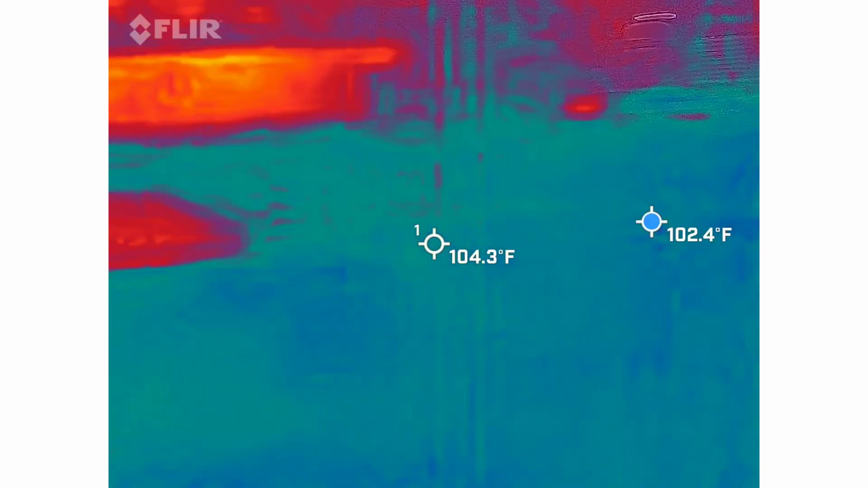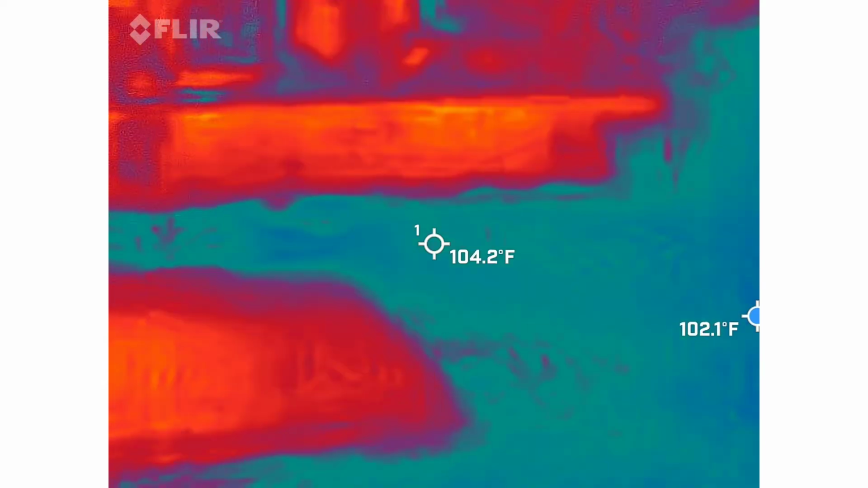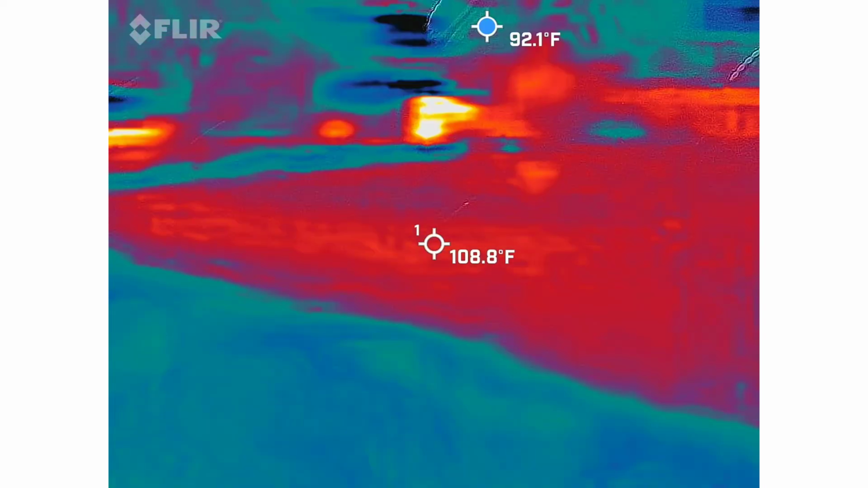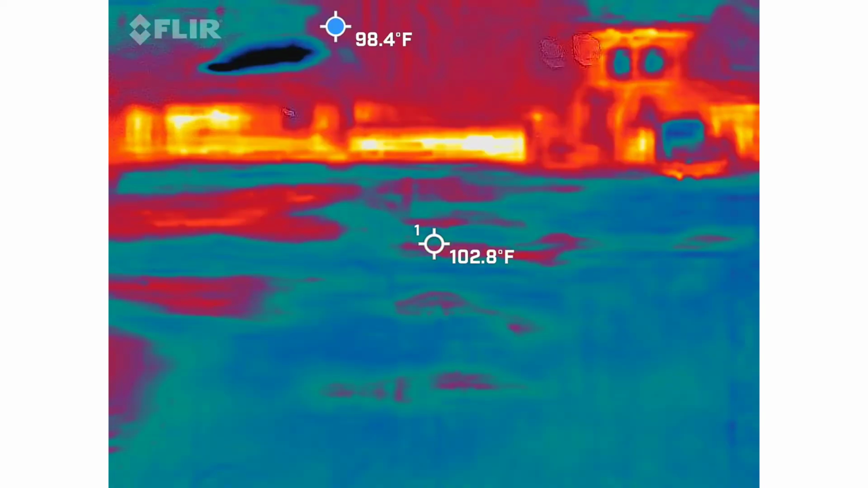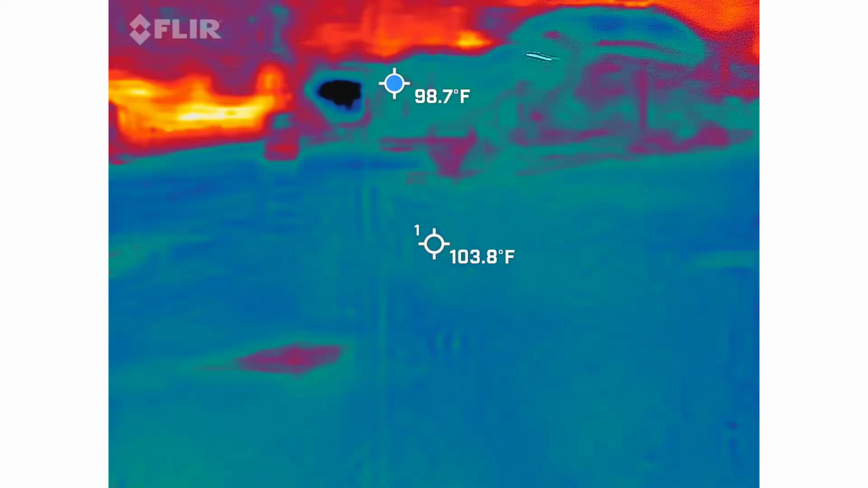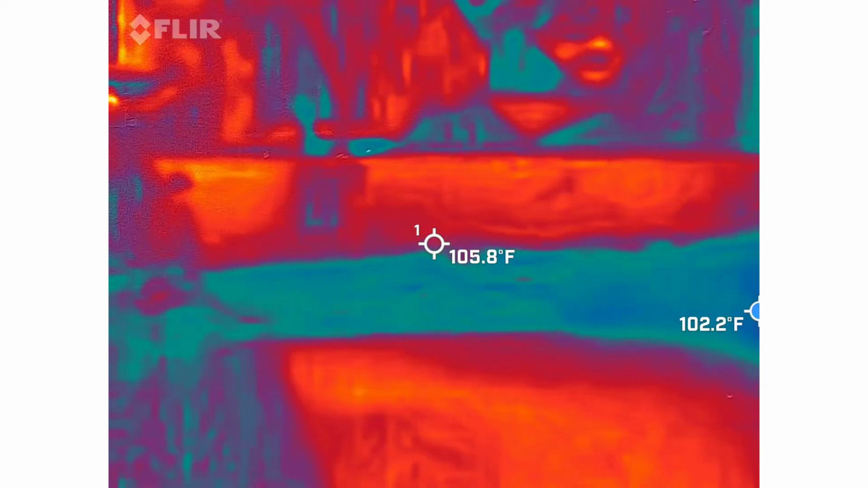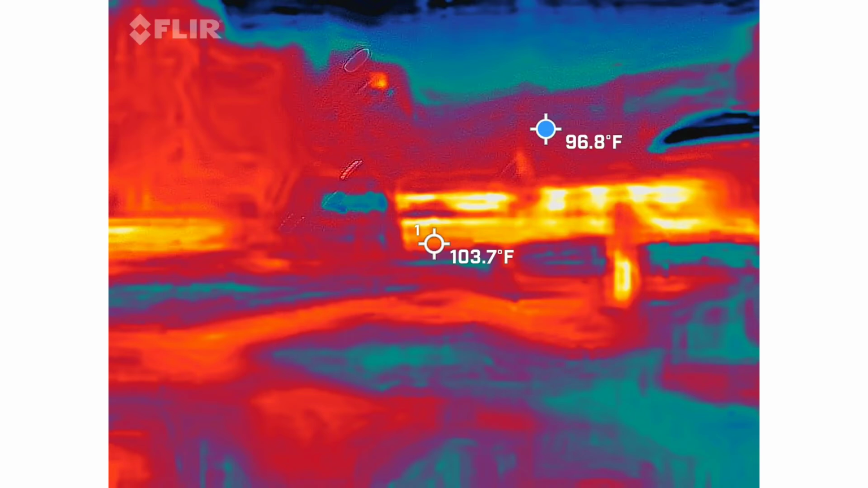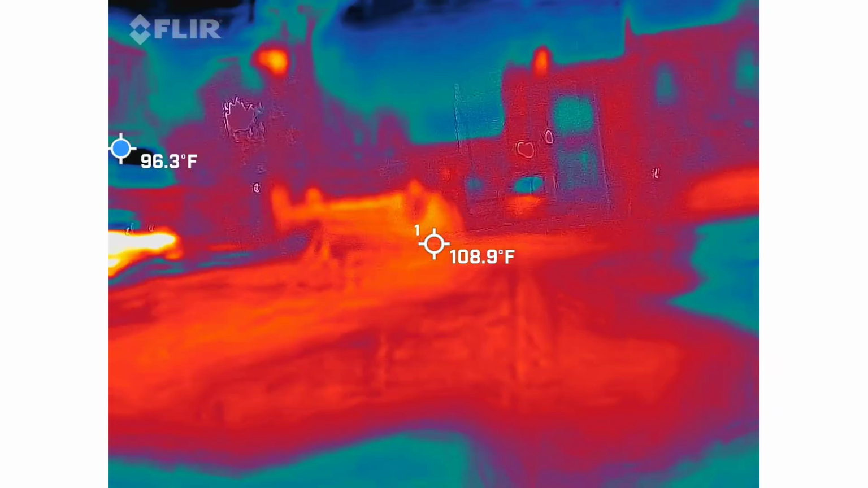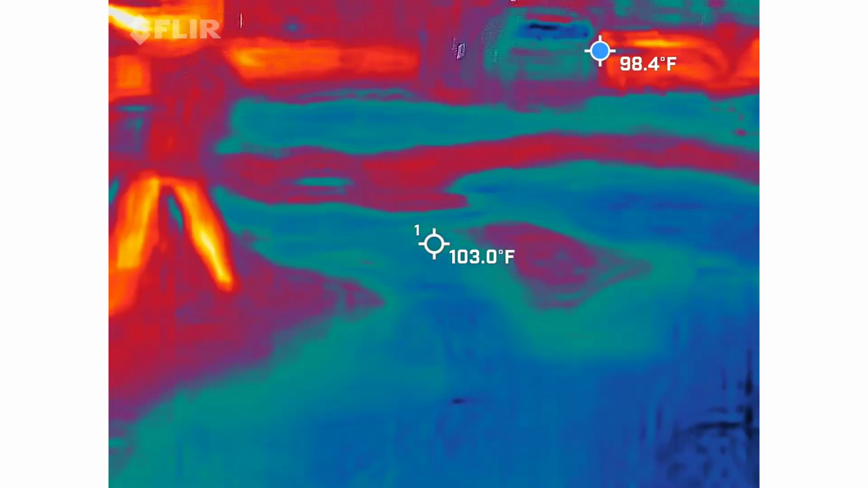Mostly we're just shadows. I really want the people, unless it's a curious ghost. Shadows.